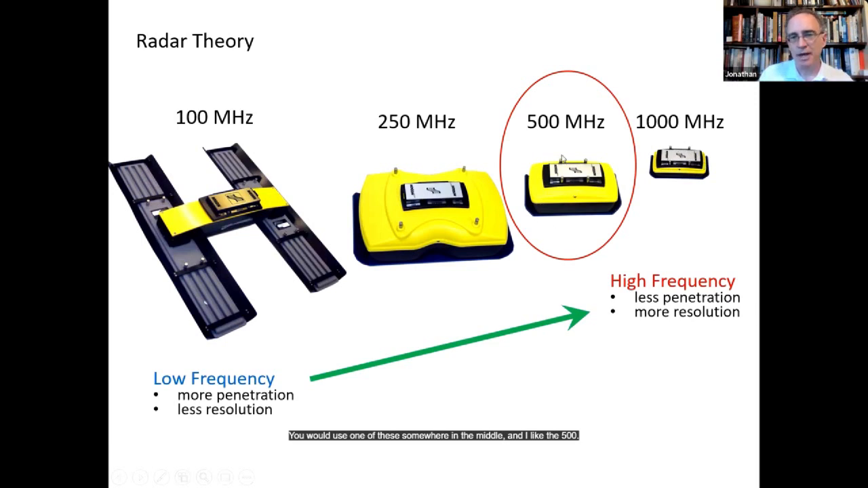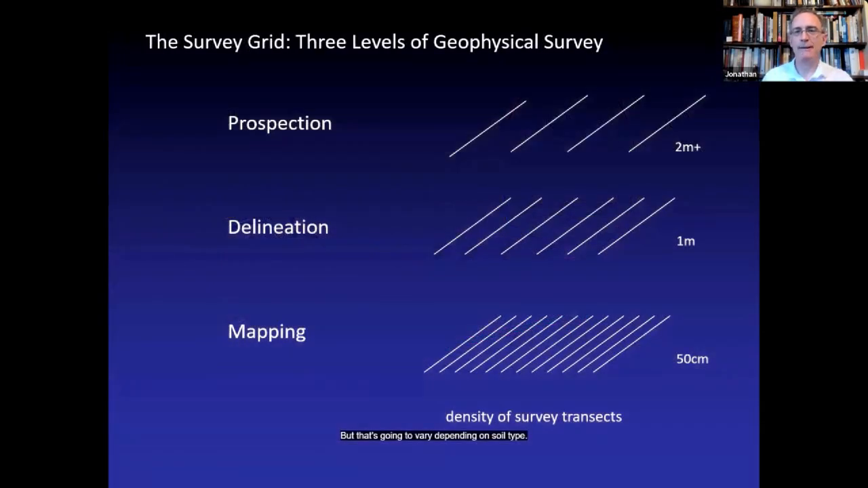Somewhere in the middle, and I like the 500 megahertz, is great for cemetery work. In normal soil conditions, we might get a depth of penetration of about 2 meters. But that's going to vary depending on soil type.